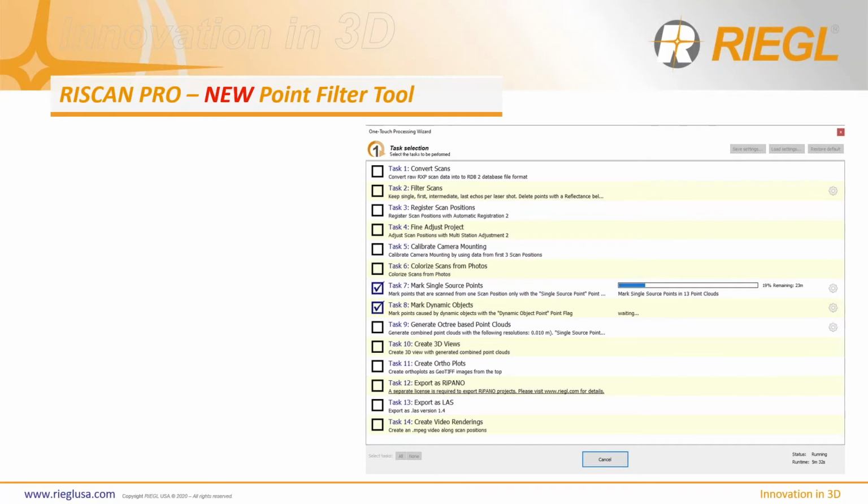It's the new point filter tool. So this will isolate and index the points into a different folder, so it doesn't delete them, right? It just kind of classifies, I guess you can call it classification, the single points that have been hit by a scan only one time. I'll show you some examples here in a minute.